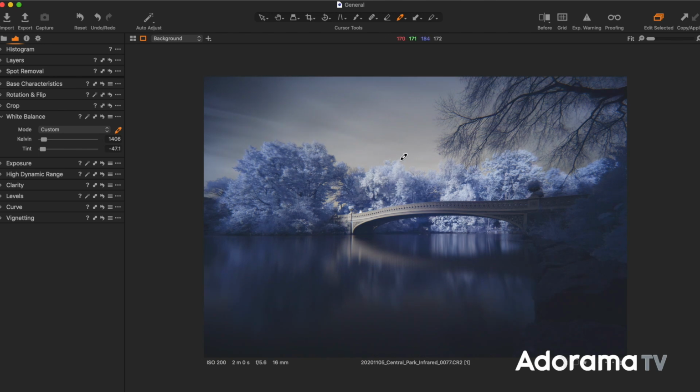If I go into the sky, it's going to be more blue because it's going to make the sky a little bit more white and neutral. I can try to click down here on the water that's blue and neutralize that color, and then you can see how the sky gets yellow, and the foliage absolutely is brighter than it would be in real life. It almost looks like it's covered in snow, right? So it gives it a really cool look.